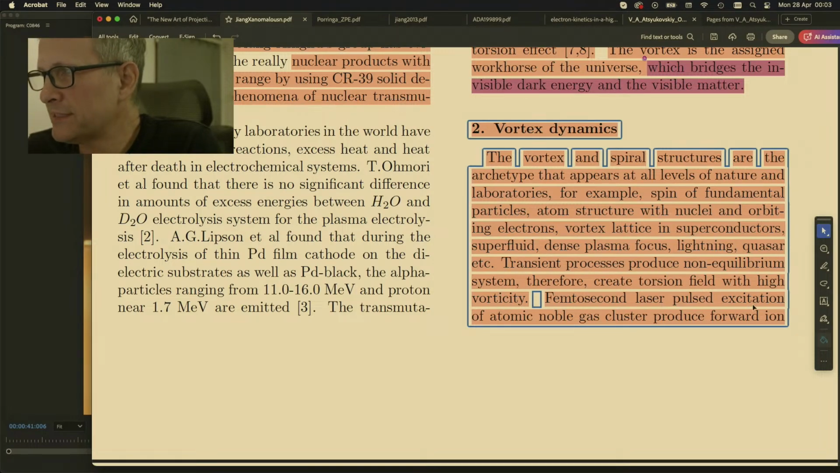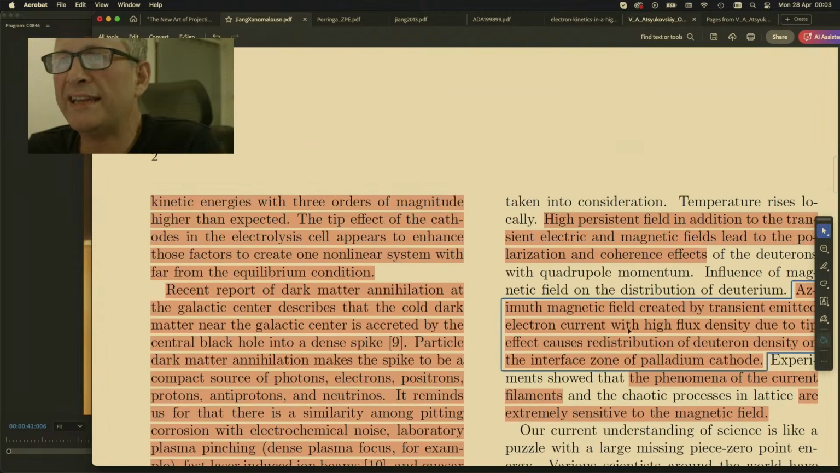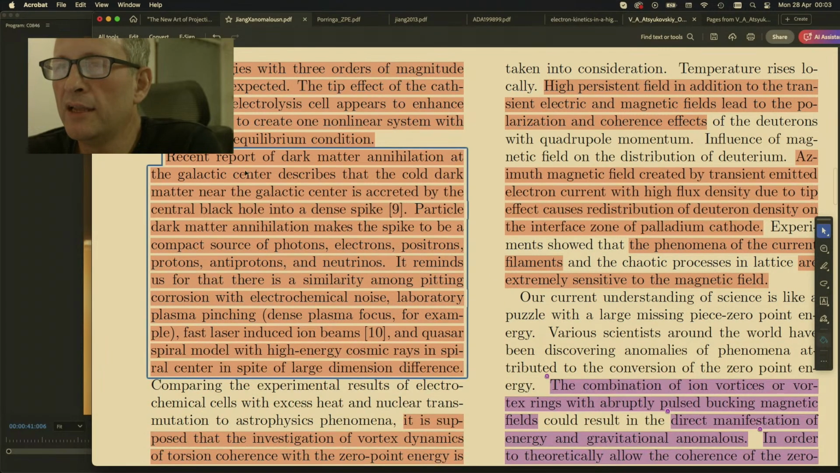Femtosecond laser pulse excitation of atomic noble gas cluster produce forward ion kinetic energies with 3 orders of magnitude higher than expected. The tip effect of the cathodes in the electrolysis cell appears to enhance those factors to create one nonlinear system with far from the equilibrium condition. Recent reports of dark matter and annihilation at the galactic center describe that cold dark matter near the galactic center is accreted by the central black hole into a dense spike.